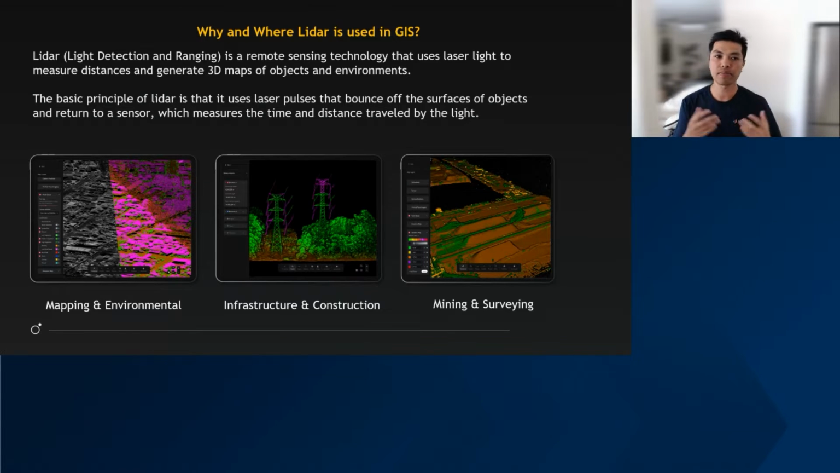So use cases, mapping and environmental. The mapping guys, they need it to have accurate representation of their environment. Infrastructure and construction. So those guys, they manage a lot of assets, and it's really vital that they use very, very accurate and easy to use point clouds and 3D representation, again, of their assets.